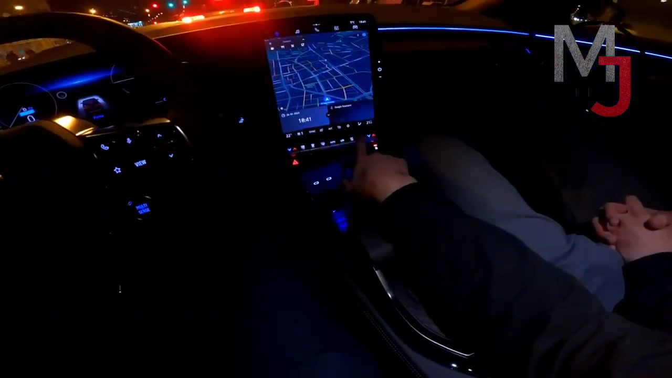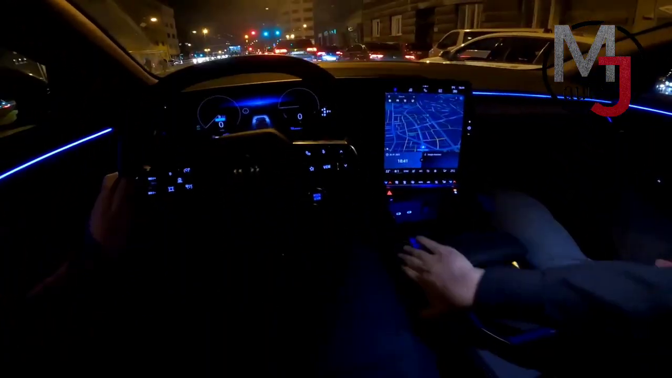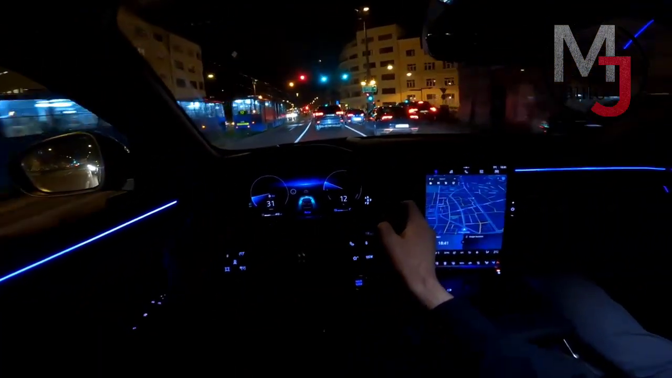You still have some physical buttons here, but as I said, everything is very modern and feels very nice. So this is nice in leather and stitching, blue stitching to match with the stitching on the seats.